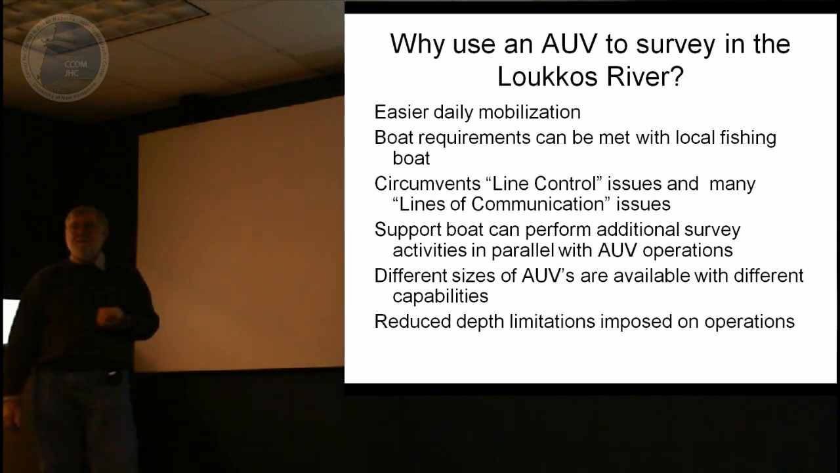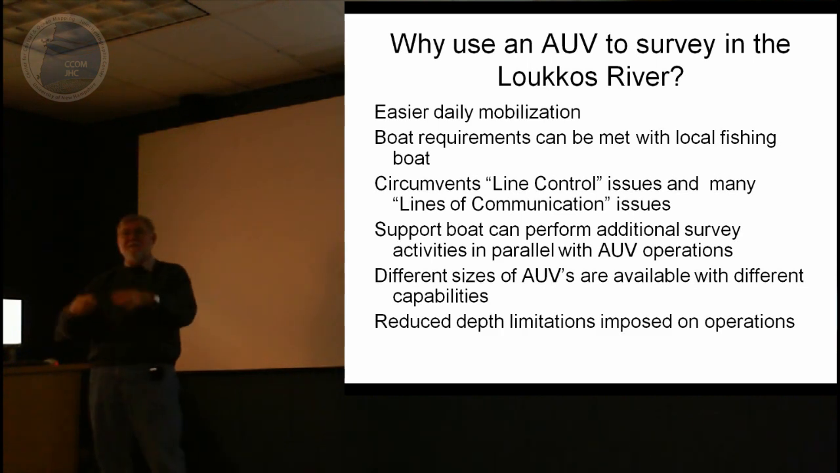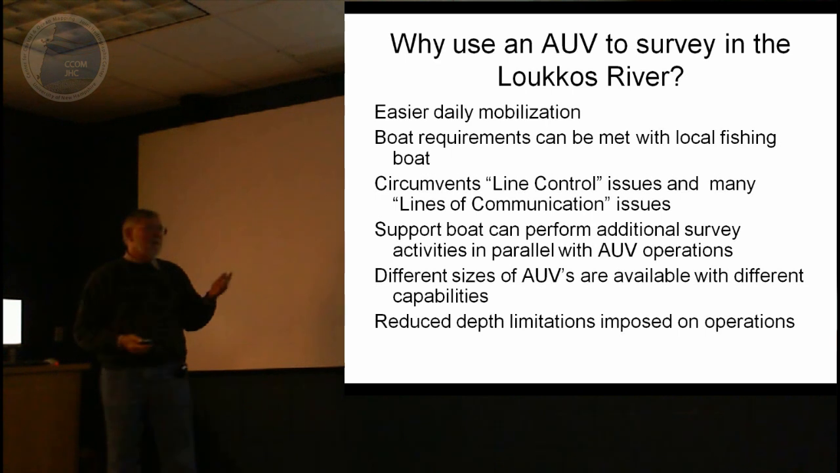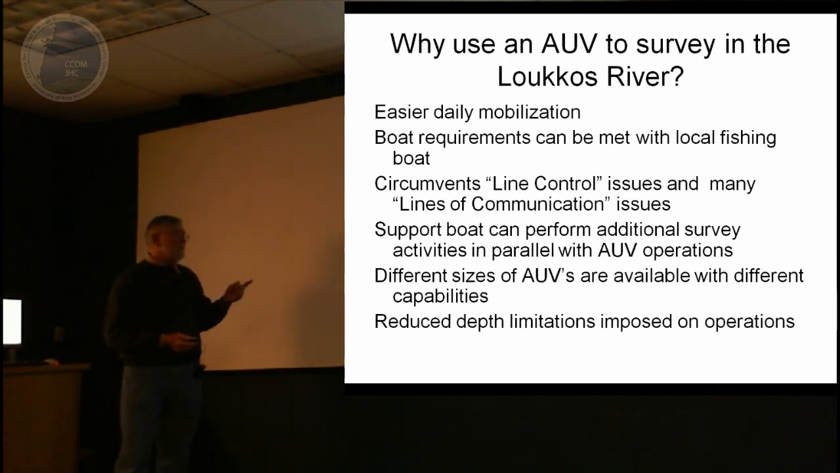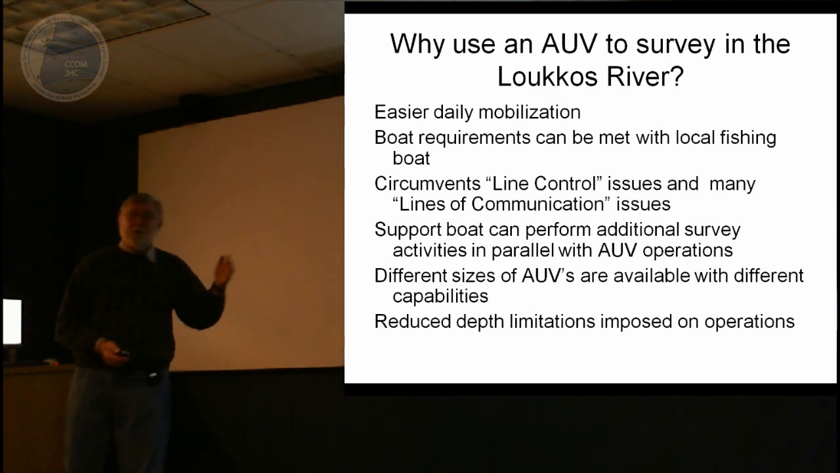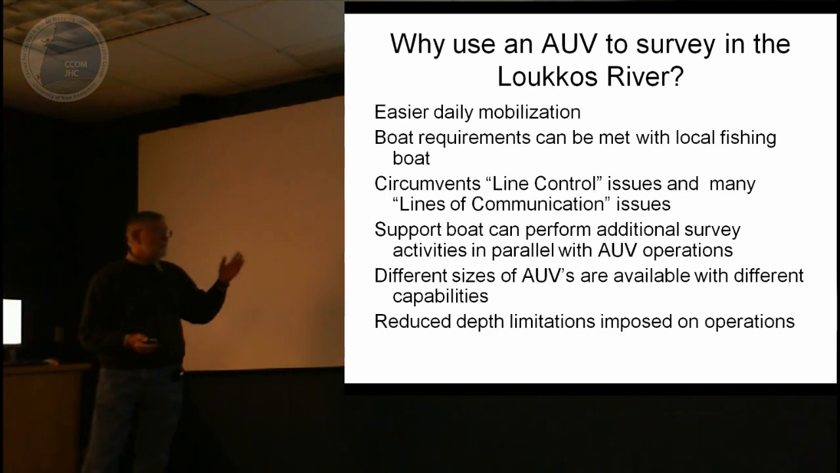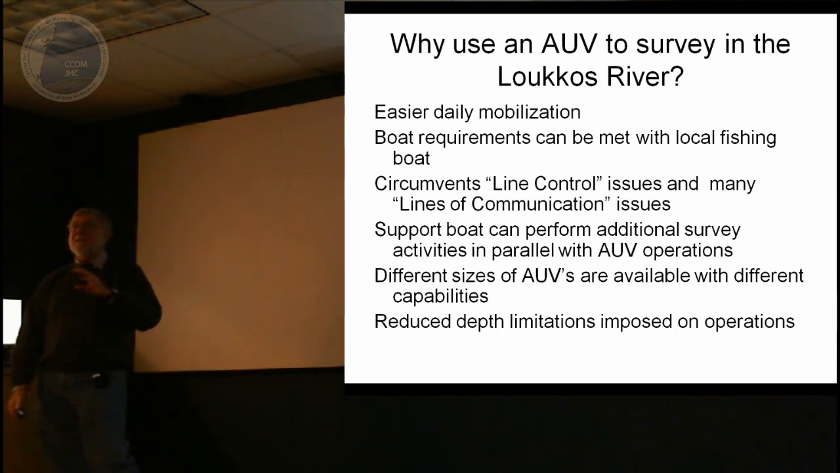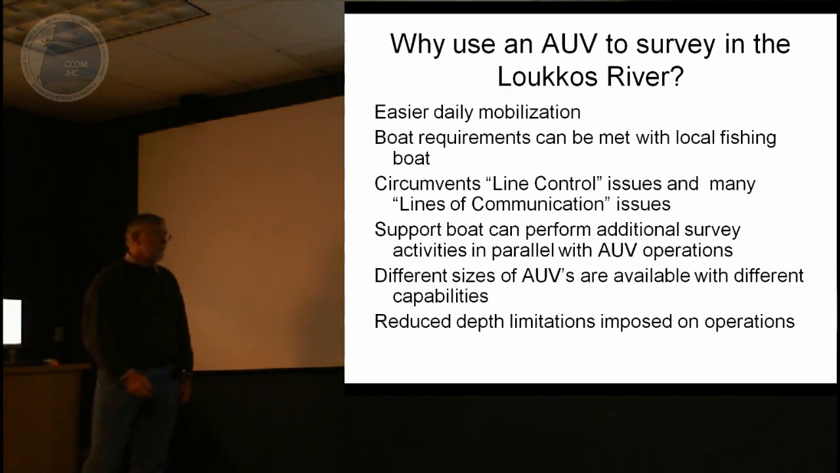The other thing about using an AUV is you've got a limit. You're in a foreign, remote location, and you've got a small number of people there to do work. With the AUV, you can launch it, it'll go do its thing, and that frees up the small support boat to do other functions during the same time. So that allows you to work a combination of parallel and serial. CTDs, sediment samples, water color measurements, things like that, can be done in parallel.